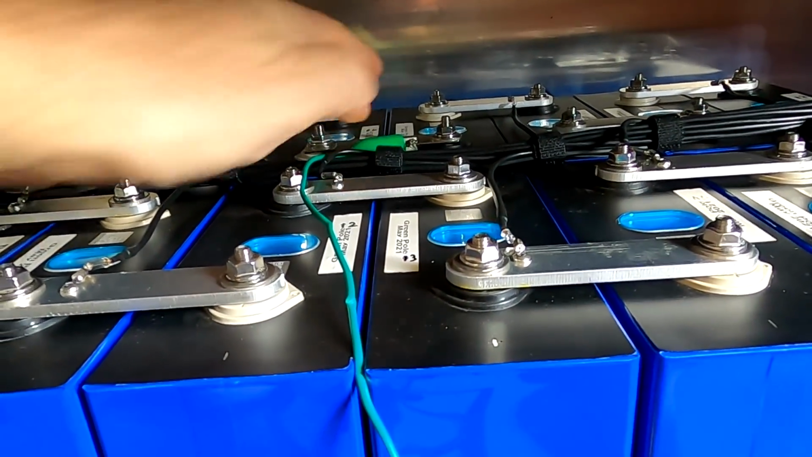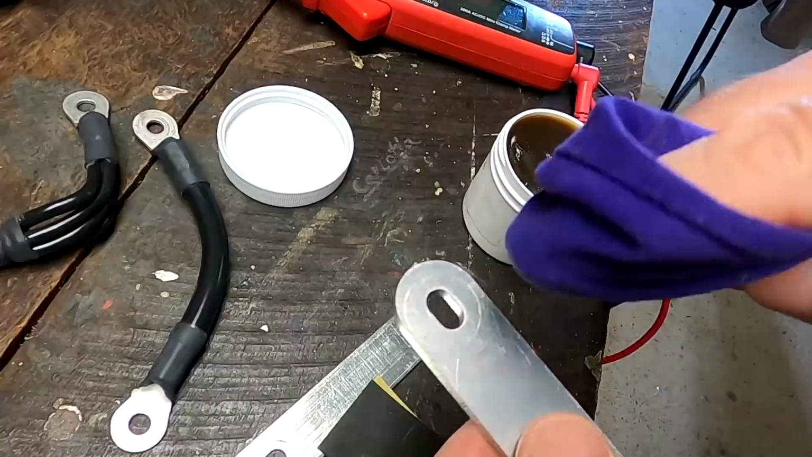What Paul suggested was to use a very fine sandpaper and clean up the ends. So obviously there was some kind of oxidation on the aluminium already, and even the no-oxide paste could not remove that. So I used the sandpaper now.